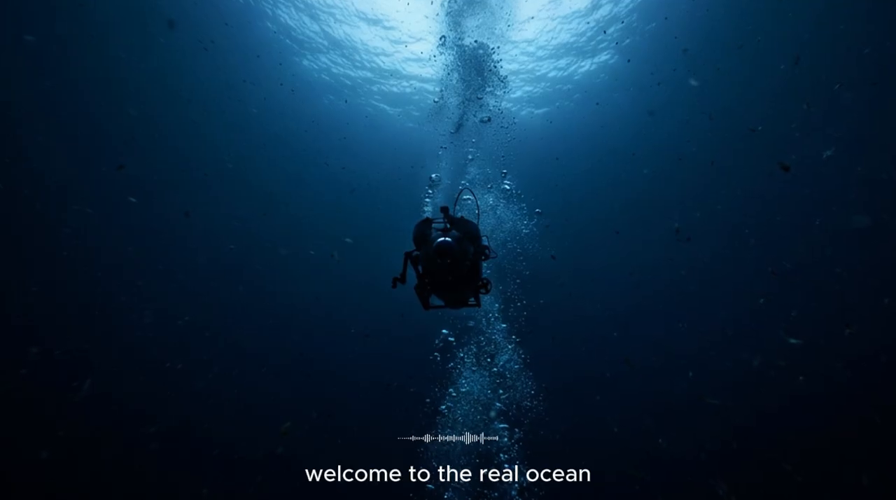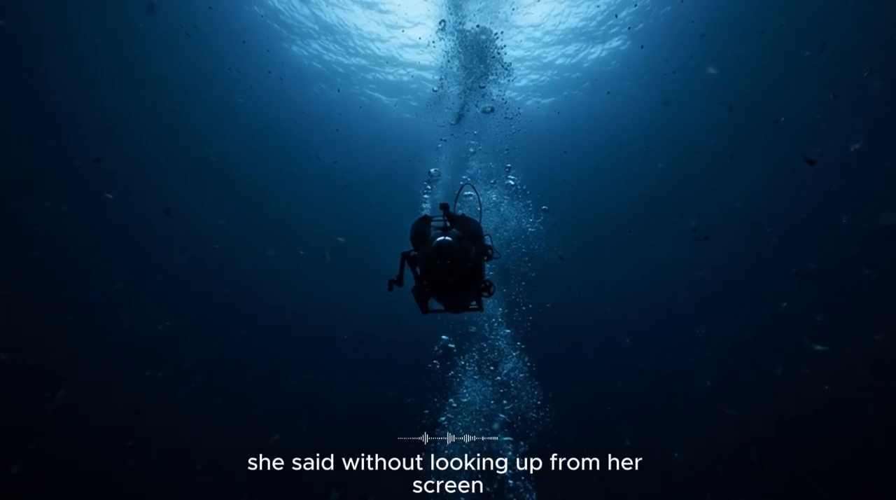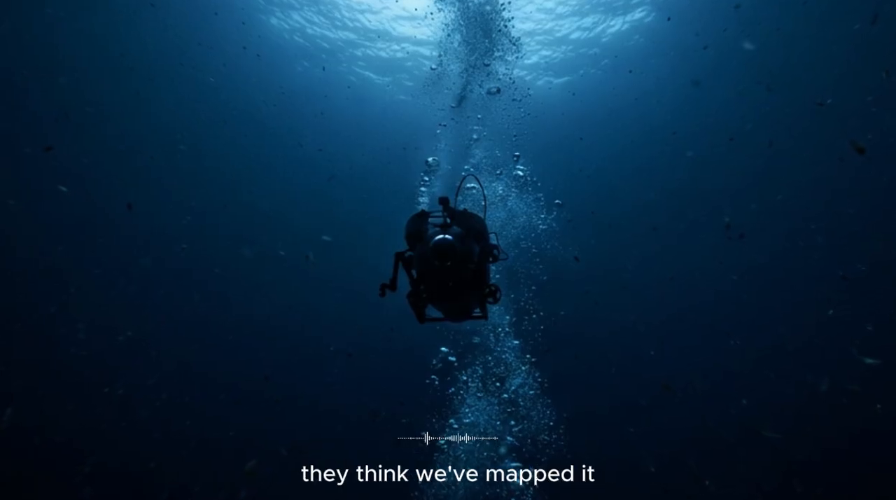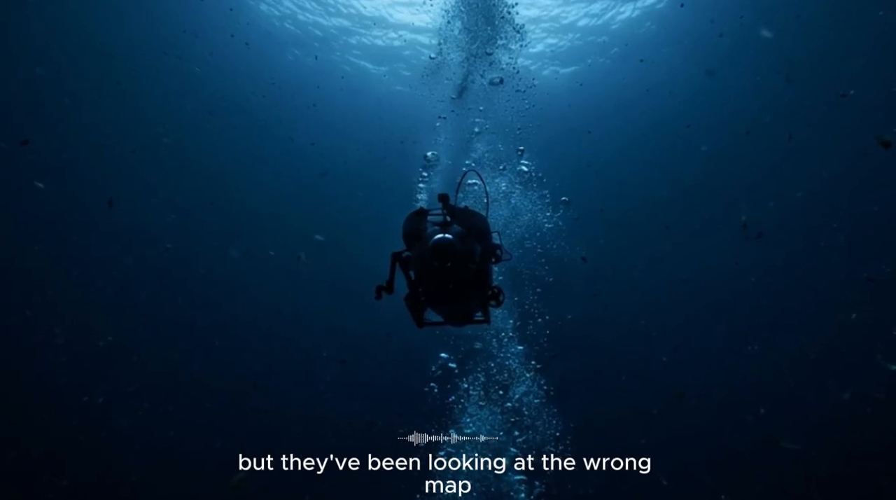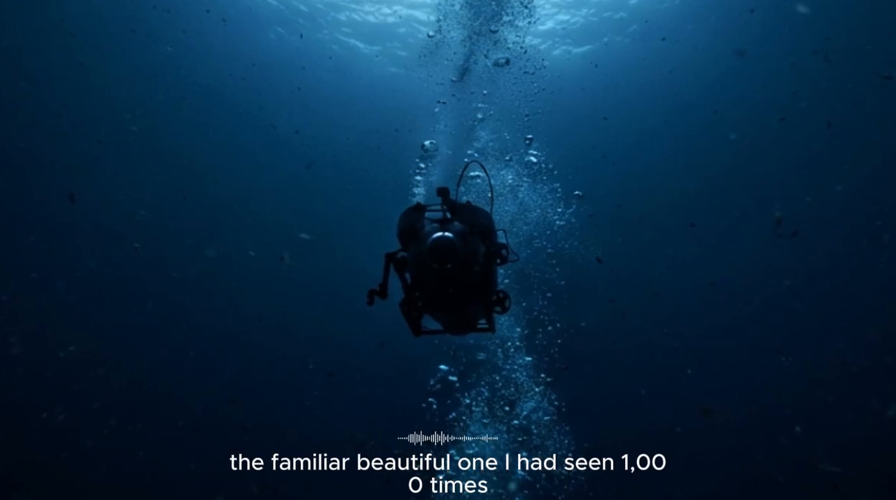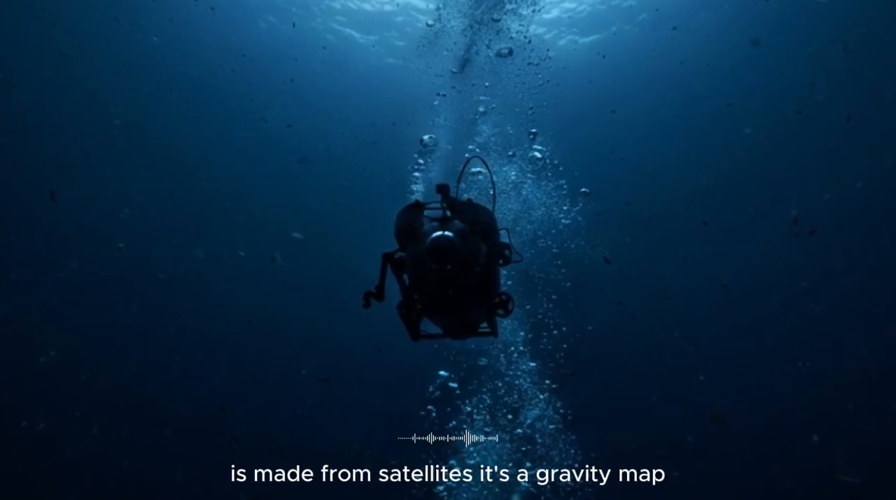"Welcome to the real ocean," she said, without looking up from her screen. She gestured to the image. "Most people think we know this place. They think we've mapped it. But they've been looking at the wrong map." She pulled up another image, the familiar, beautiful one I had seen 1,000 times. "This one," she said, "is made from satellites.